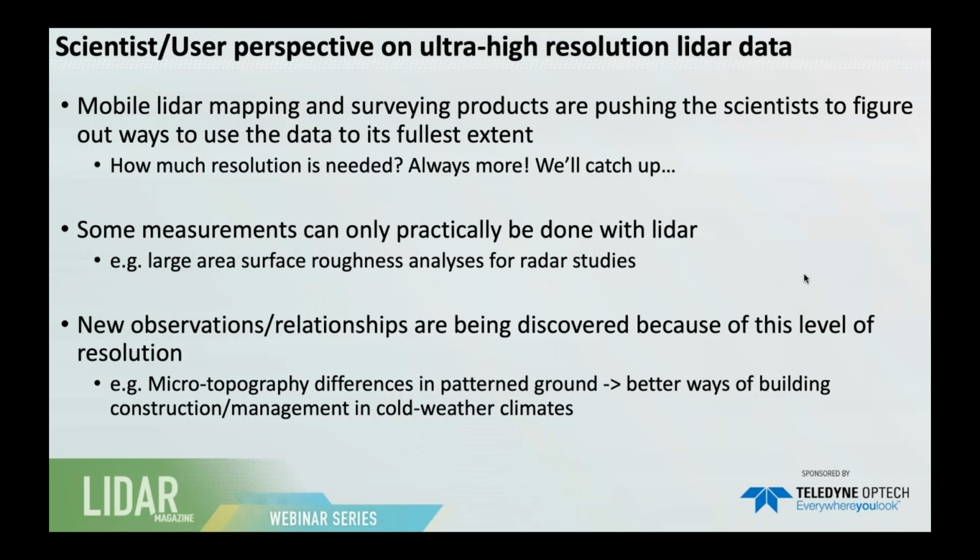So just to summarize from a scientist or user perspective on this ultra high resolution LiDAR data, mobile LiDAR mapping and surveying products are really pushing scientists like me to figure out ways to use the data to its fullest extent. We've never really been at this point where we've got better morphology than we've ever had before. How do we use it? And how do we adapt our models to be able to use such high resolution data? The question is, how much resolution is needed? Well, always more, because we are learning things that we never really thought about before, like I mentioned, this microtopographic difference in patterned ground. So don't worry, give us more data, we'll catch up.